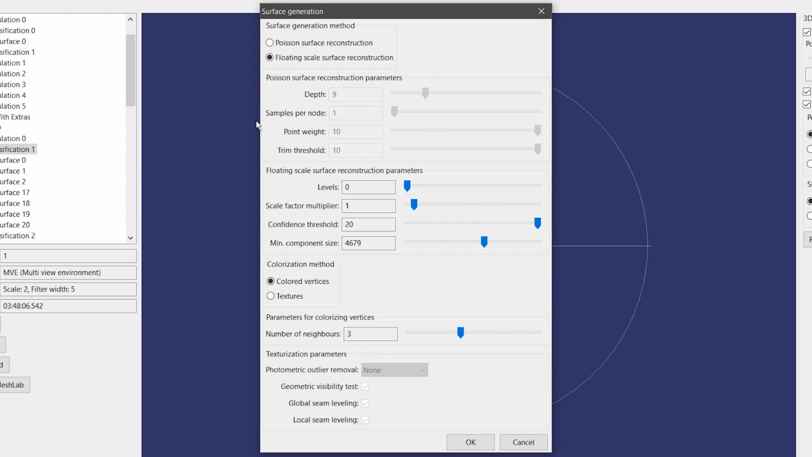And then for both of these, you have two colorization methods, colored vertices and textures. Now, colored vertices is faster, and it's also the only one that exports. So if you choose textures, you can't export it. I mean, it'll produce the textures, but the object file it produces will have an error when you try to import it into anything. So there's some sort of bug there.